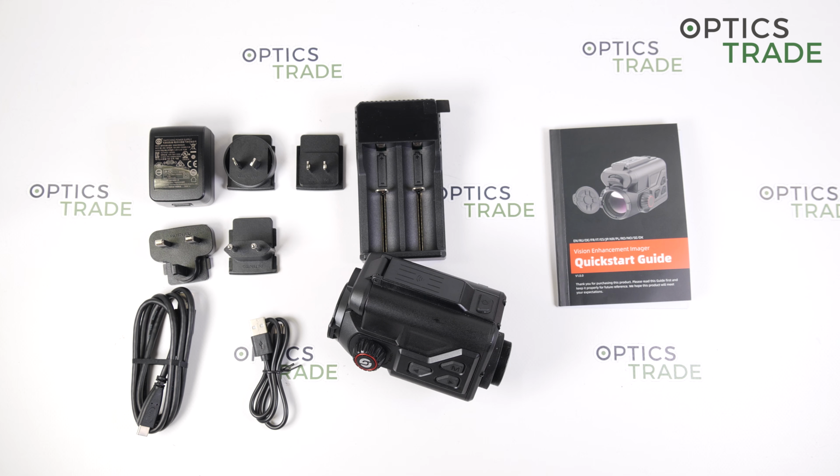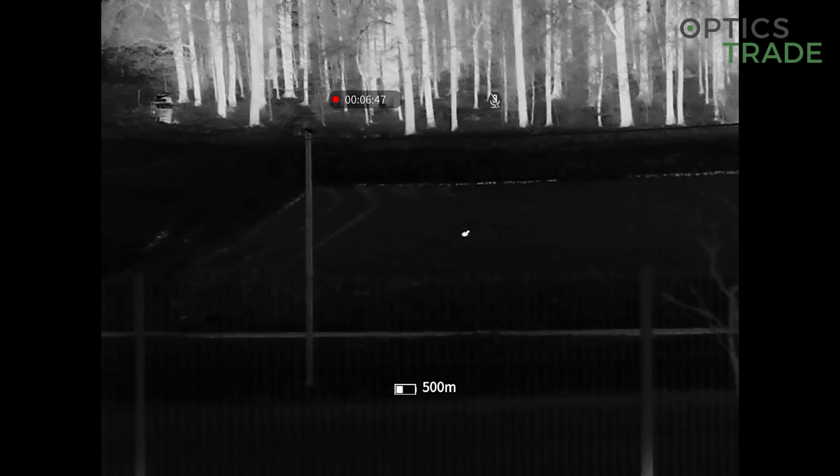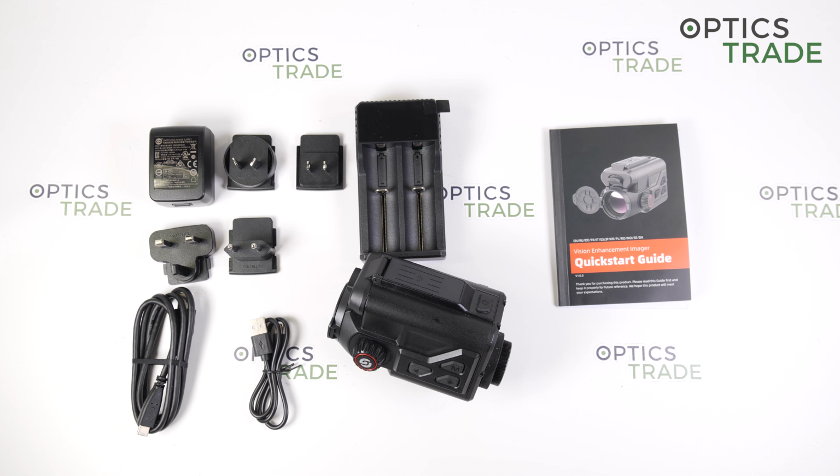All in all, I think this is a great clip-on device which offers everything that much more expensive devices on the market offer, but for such a more affordable price, I think Guide made the really right step. Again, with quality and price, I think other manufacturers will have a hard time competing. Okay, I hope I covered everything about the new Guide TB630 and that you found this video review useful.